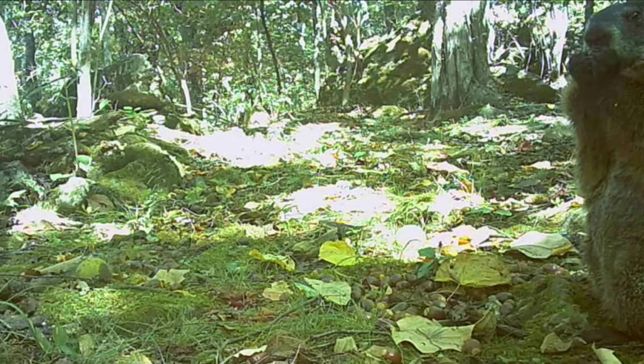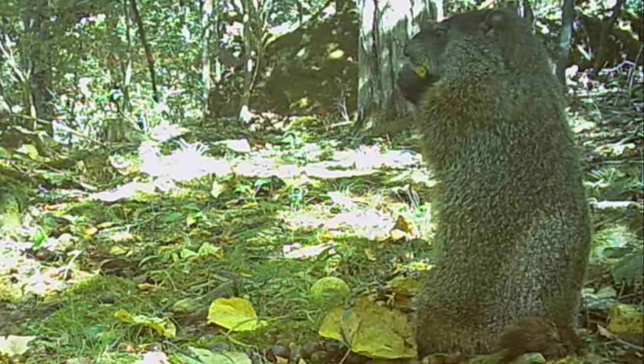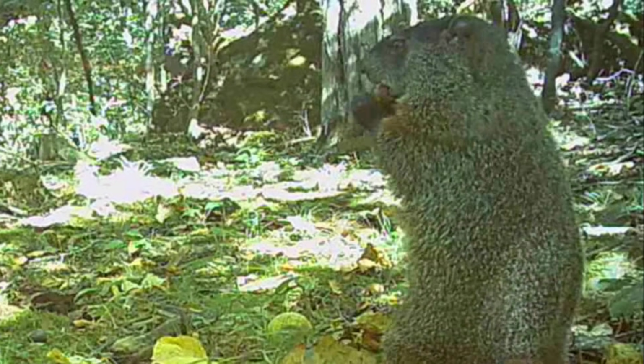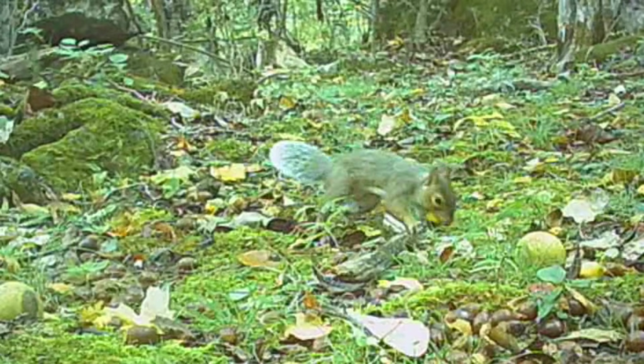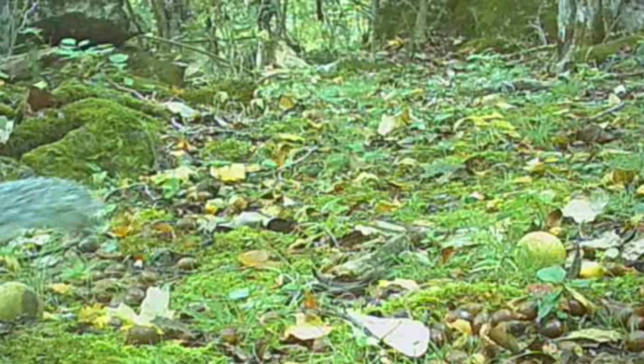They won't last long. The old groundhog, he's fattening it up for wintertime. He's putting some weight on, ain't he? So comical. And little squirrels, they don't know where to pick them up, eat them, blind.